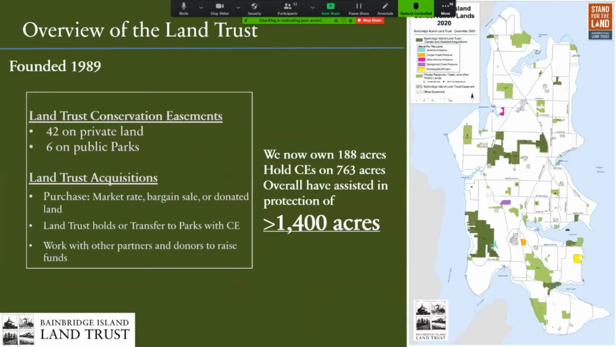So I'm just going to start with a quick overview of who we are for folks who aren't familiar with us and our work. The Bainbridge Island Land Trust is a nonprofit. It was founded in 1989. And what we do is we conserve land on the island, with an emphasis on protecting shorelines and then the interior habitat networks.